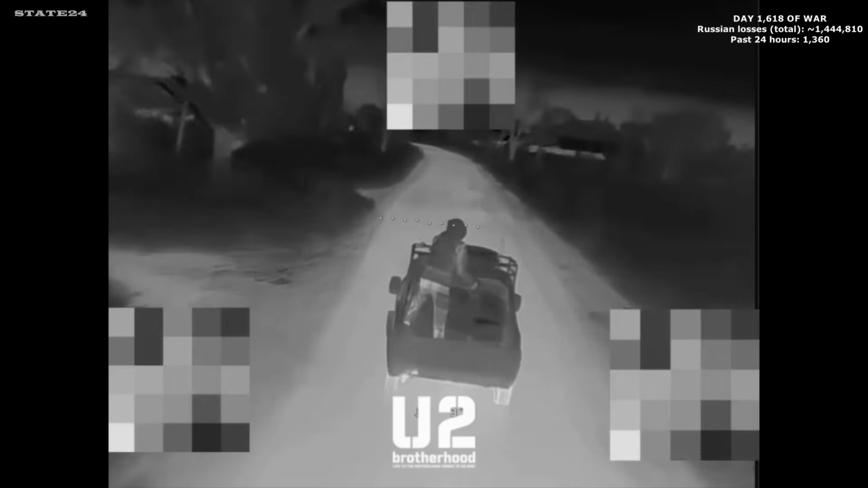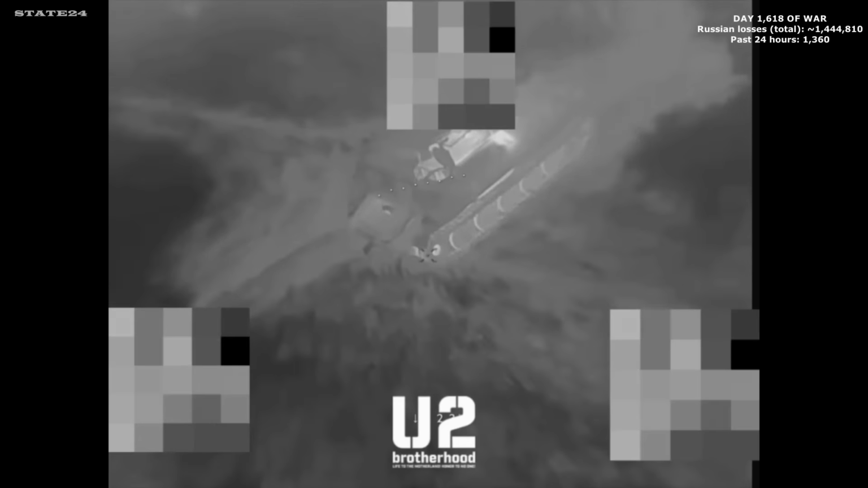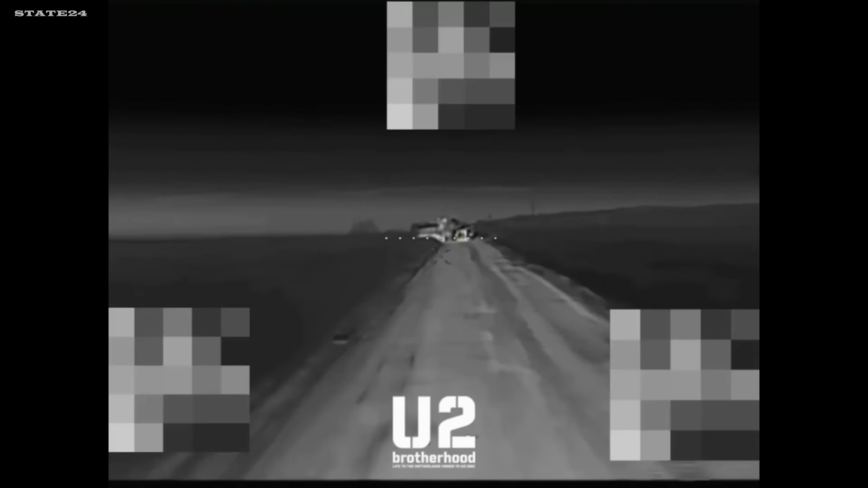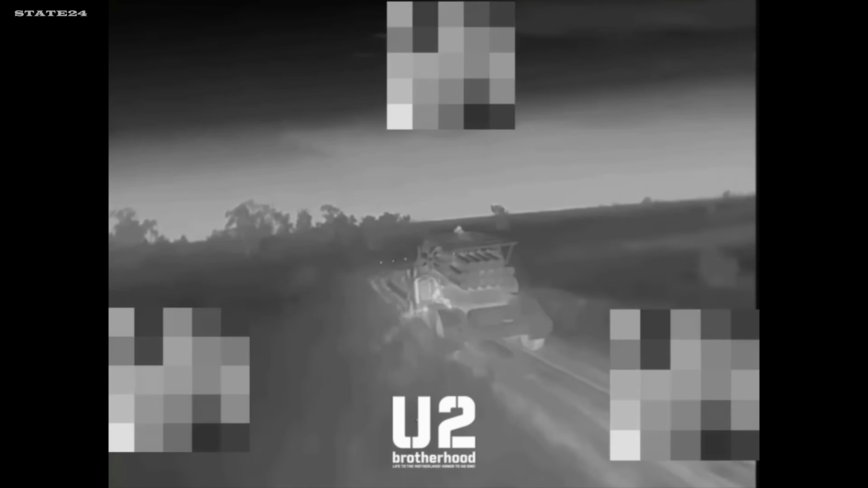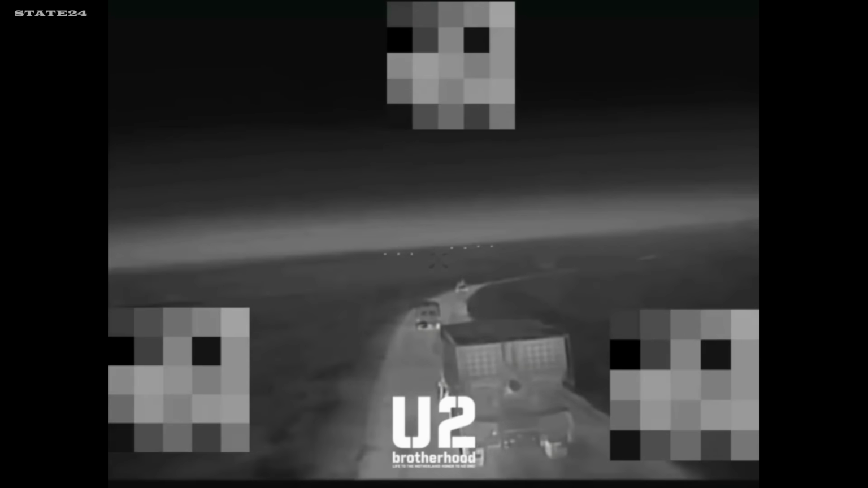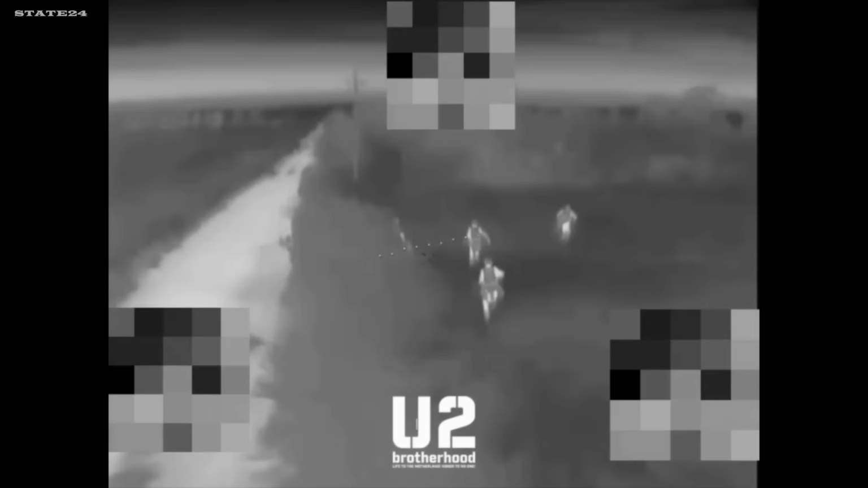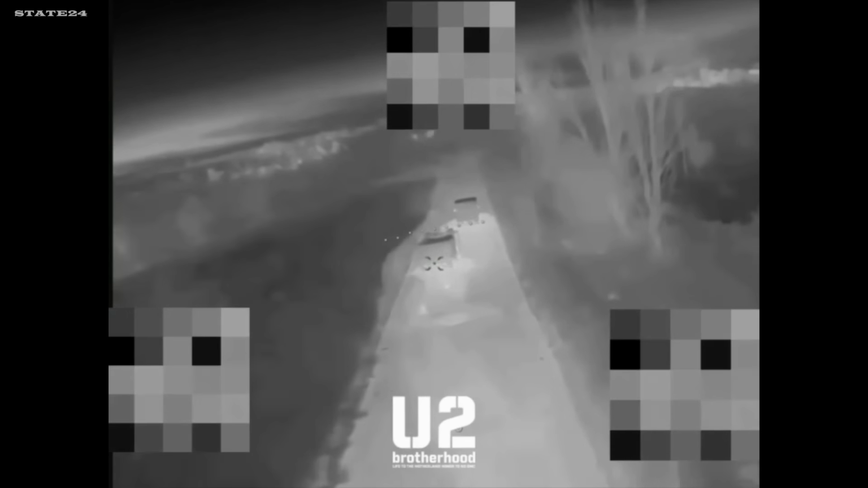Ukraine's U-2 Brotherhood drone pilots working through Russian logistics routes, infantry on foot, light and heavy vehicles, MLRS systems, towed artillery, all moving along the same exposed corridors. What this footage captures is the pattern that keeps repeating. Russian forces advancing or resupplying without meaningful drone cover. No real countermeasure in place for what's observing from above.